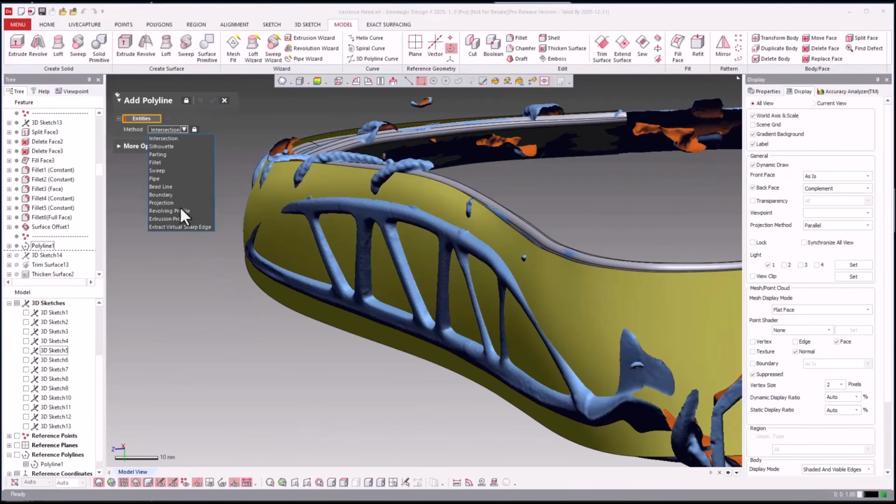And you have these different options here for intersection. So you can intersect an object. You see here all these different objects that you can intersect to create polylines. And that's what they did here.